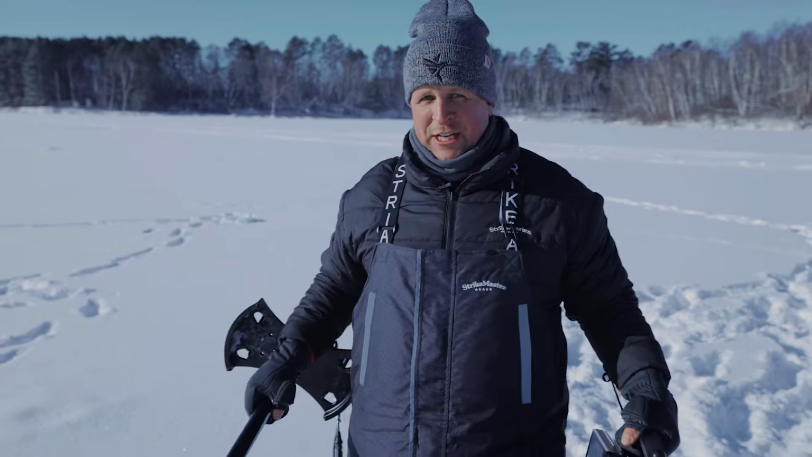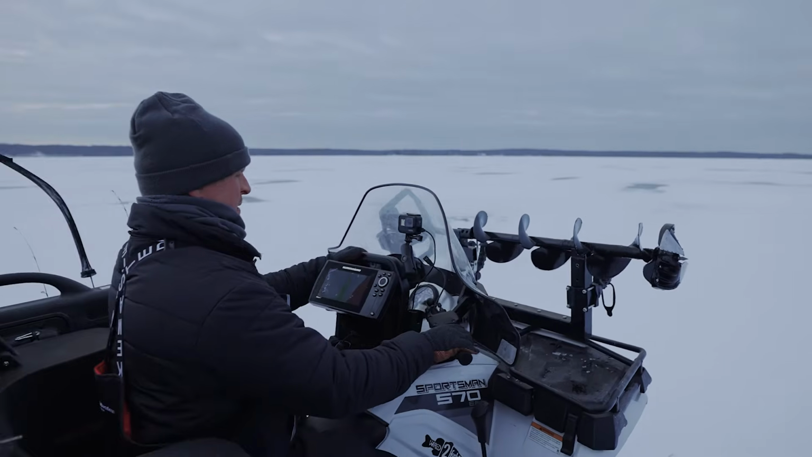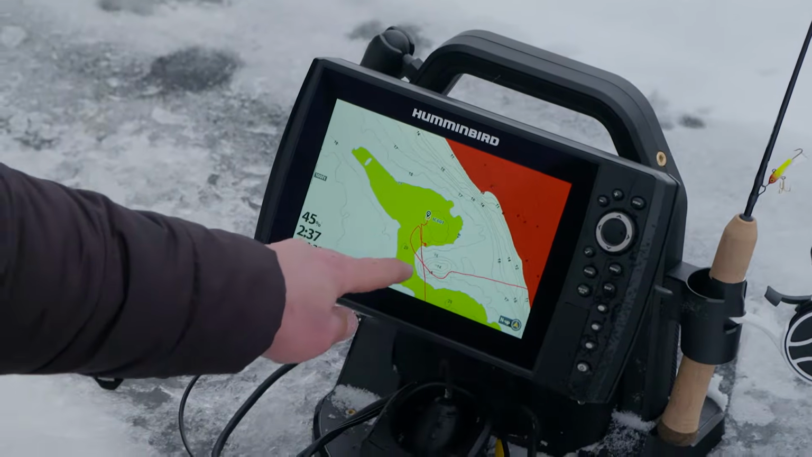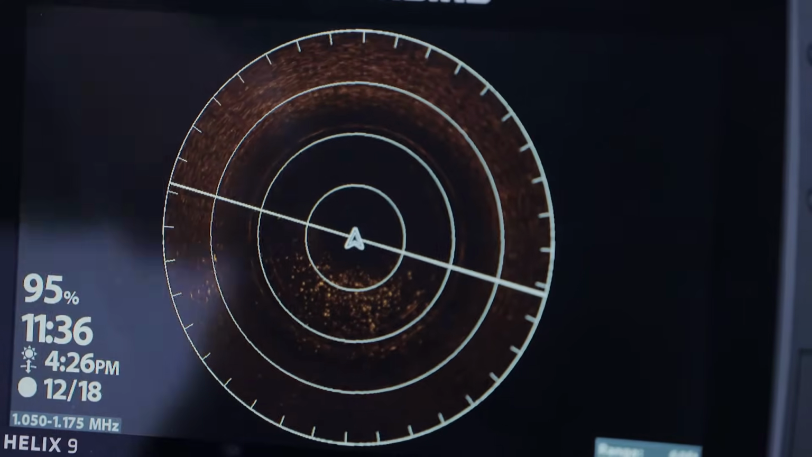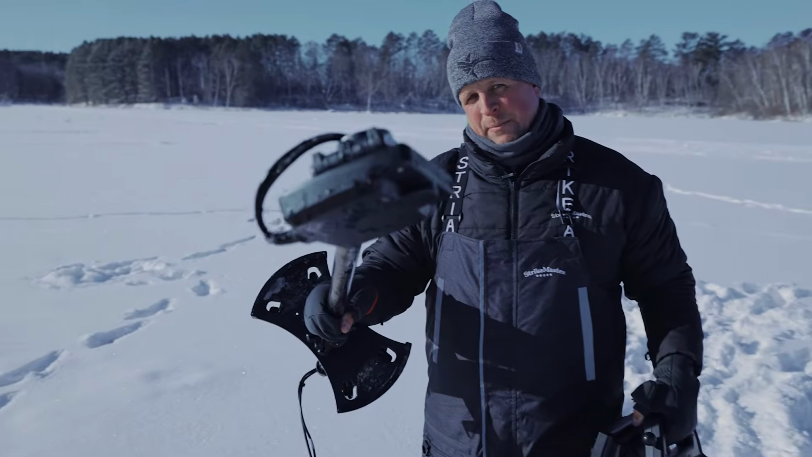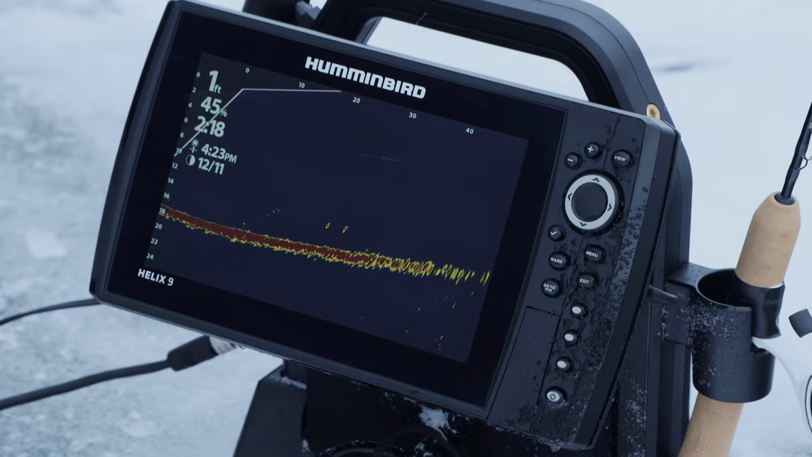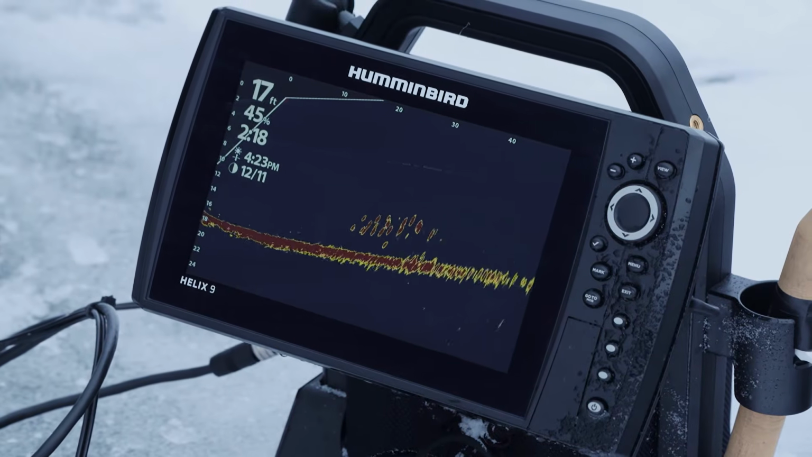The cool thing for ice anglers today is that technology has followed from open water on ice, and we have access to all the open water technologies such as GPS, mapping, 2D sonar, and some of those other sophisticated technologies like 360 imaging and now live imaging. This happens to be a Humminbird Mega Live Ice Fishing Bundle. And today we're going to talk about some of the benefits of live imaging on ice.